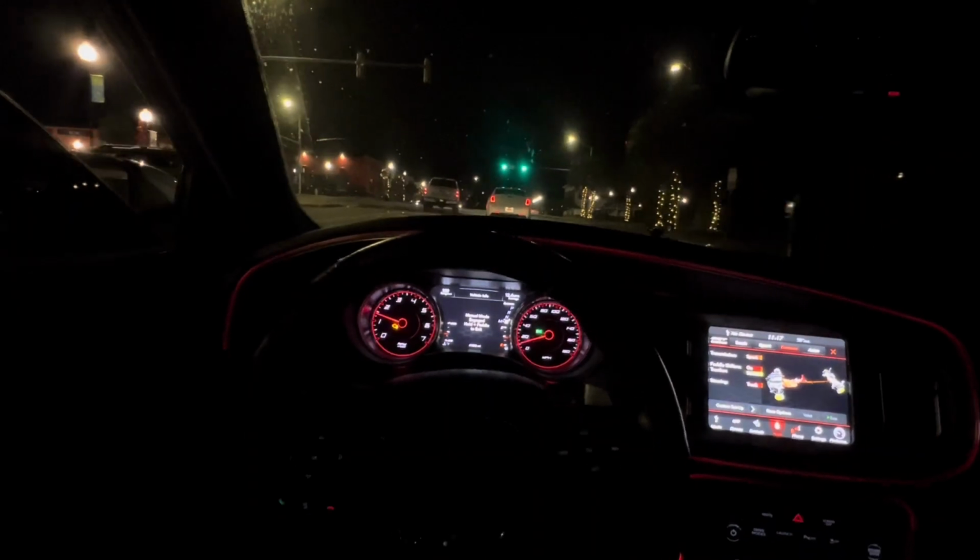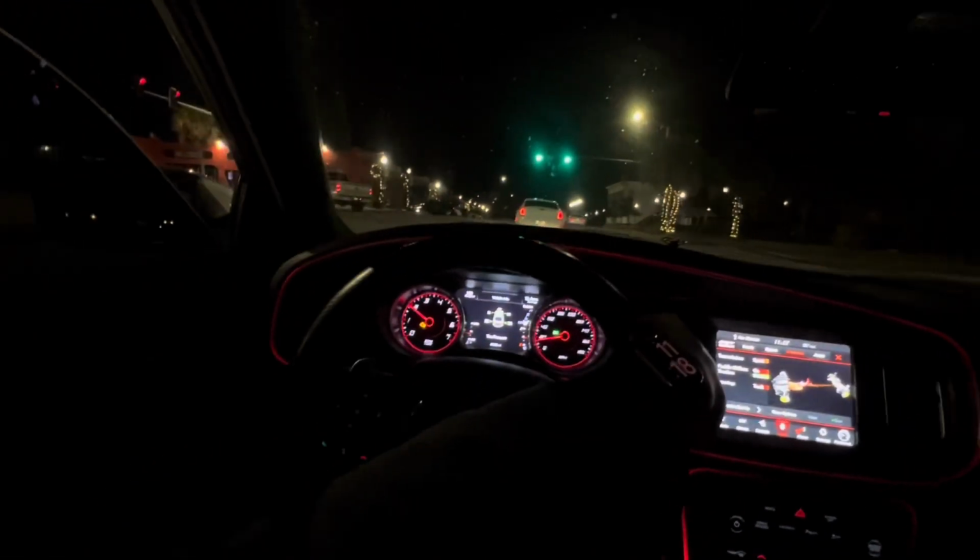Nice little nighttime POV, nothing too crazy with the guys.